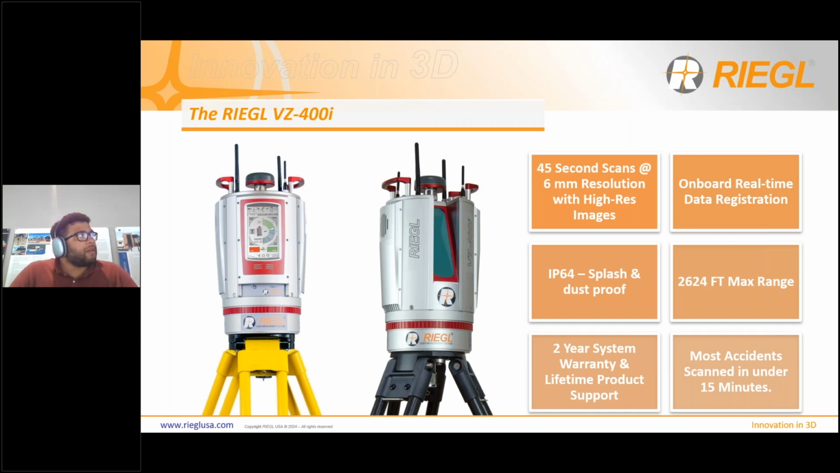IP64 as well, so this scanner is still rainproof and still dustproof. A little bit less range at 2,600 feet of max range. The sensor still includes a 2-year system warranty, still includes lifetime product support, but that slightly slower scan speed. Our current 400i users experience about 15 minutes per 2-car accident, give or take.